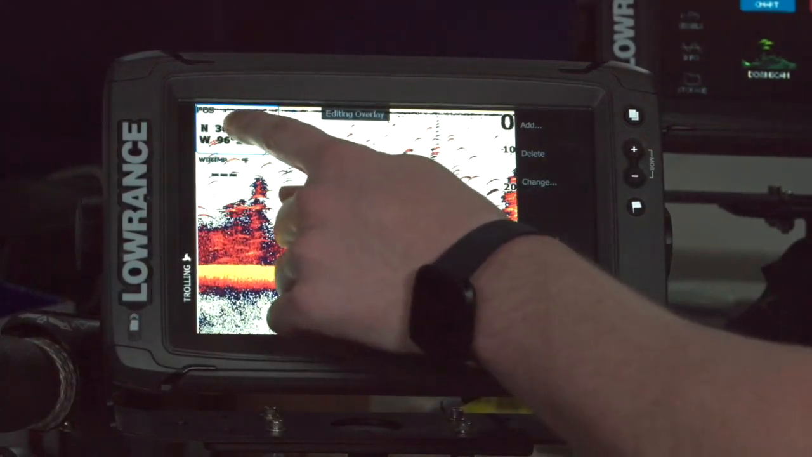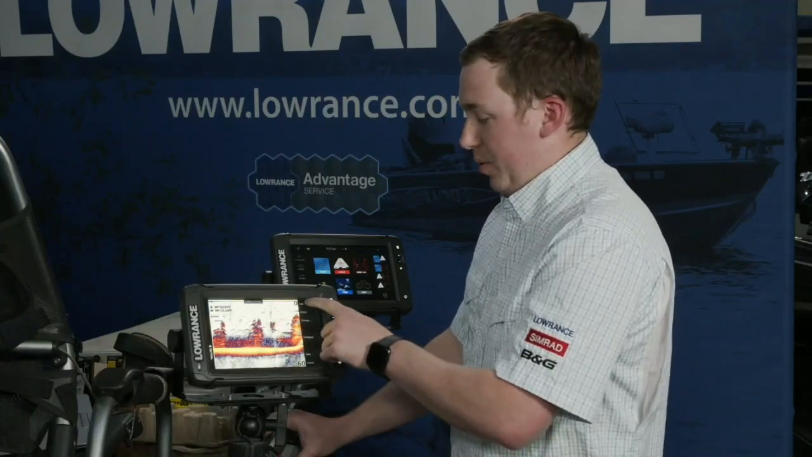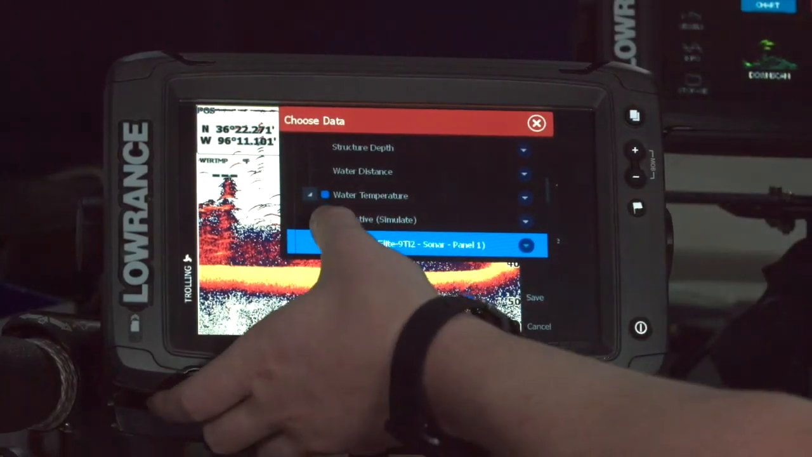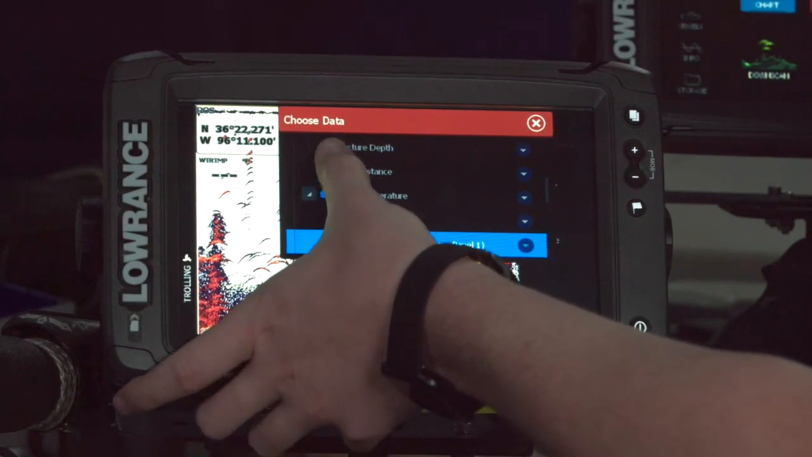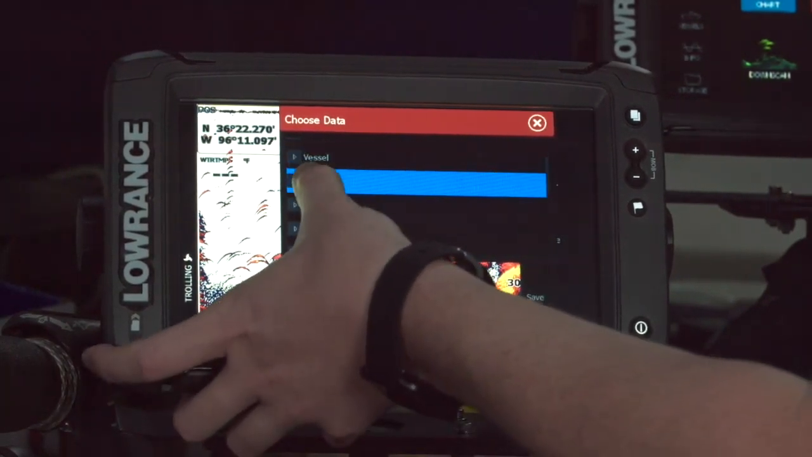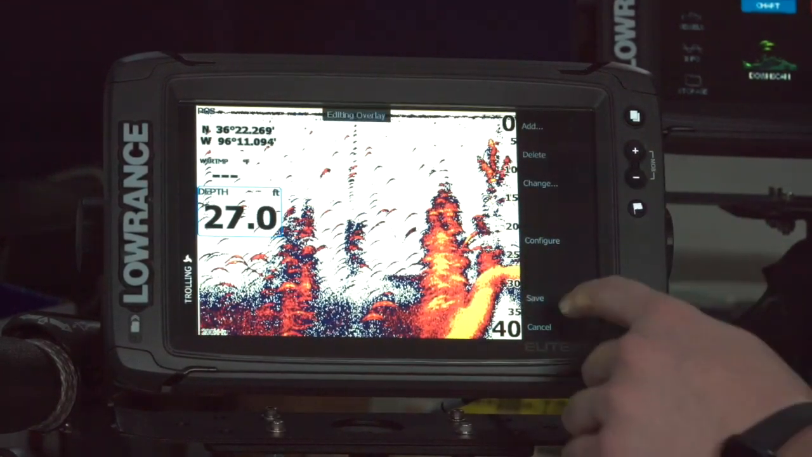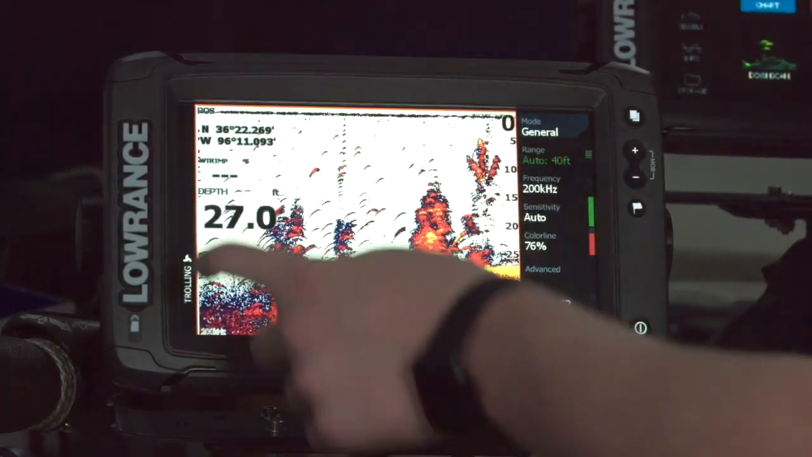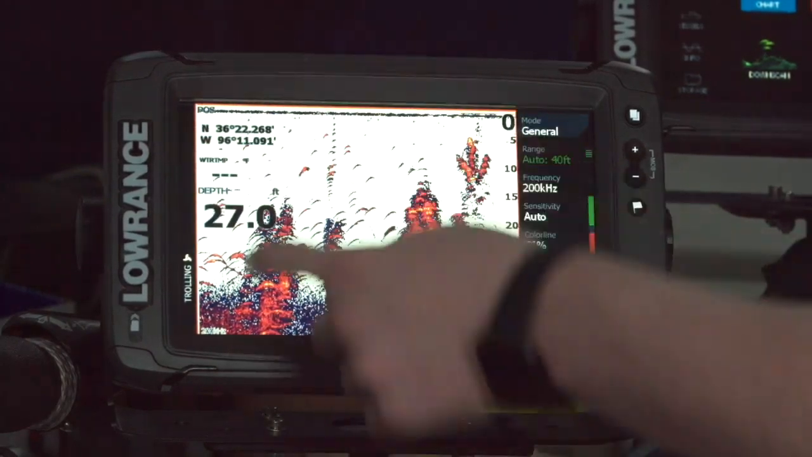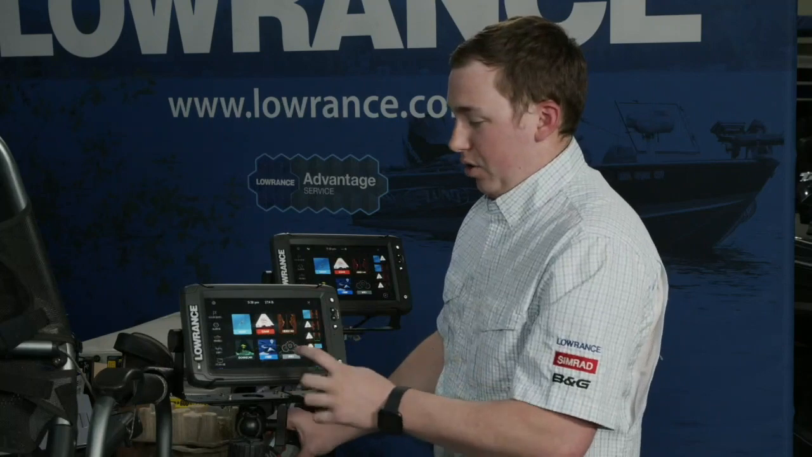So now, again, I can put that wherever I want. But maybe I want that and I still want my depth. So all I have to do now is go to Add. And now I can pick whichever data I want from that same list again. So let's put our depth back up there. And hit save. So now all of that will be right there on that panel anytime I pull up a full screen sonar. And that is configurable for any combination of split screens.